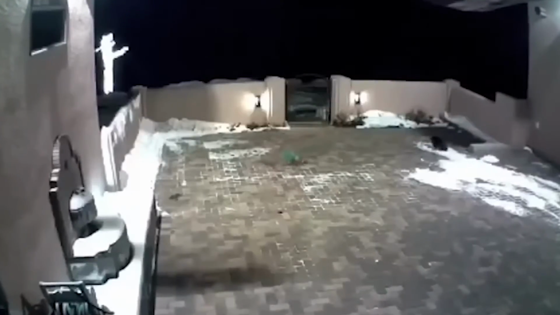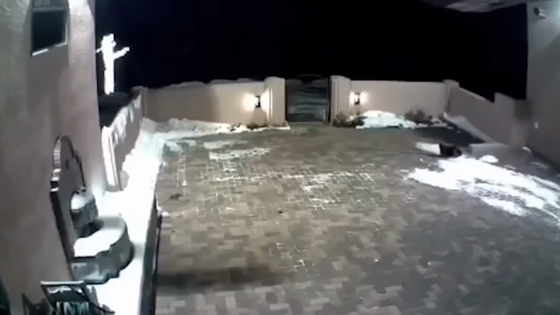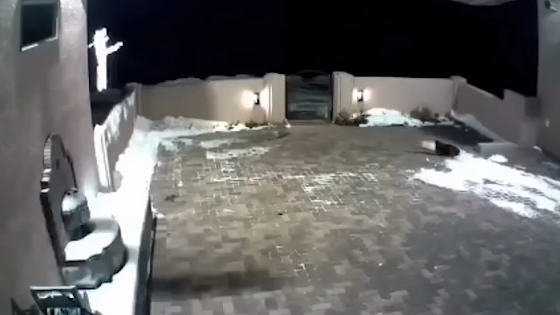As I play this next video, we can see two small dogs in a snowy courtyard. The owners most likely were letting them out one last time before bed. The dogs are sniffing to do their business, and you can tell they sense something is in the area. One dog actually sees the lion at the entrance, but luckily the gate is closed.